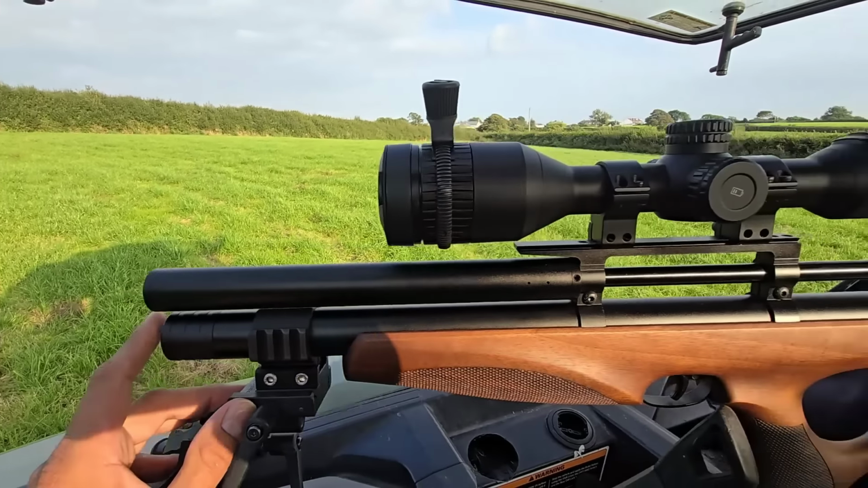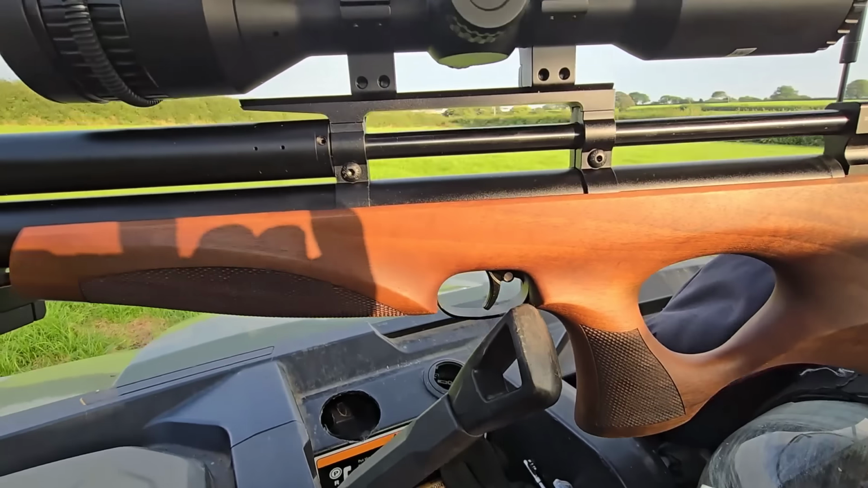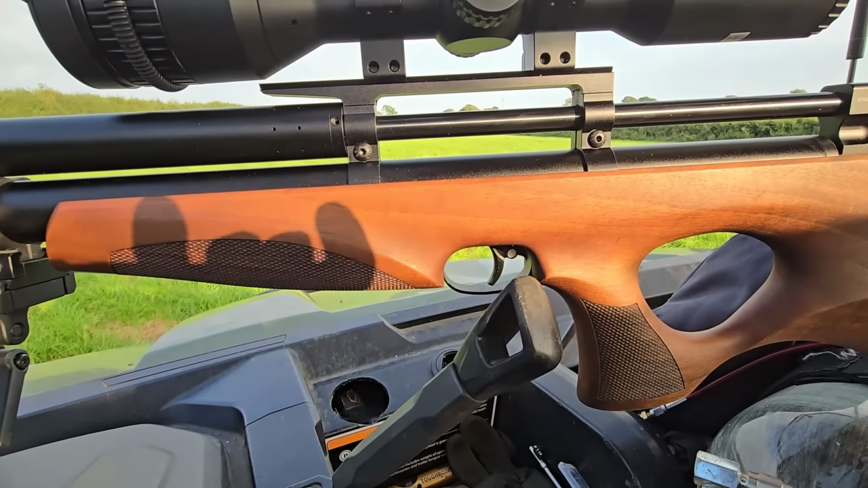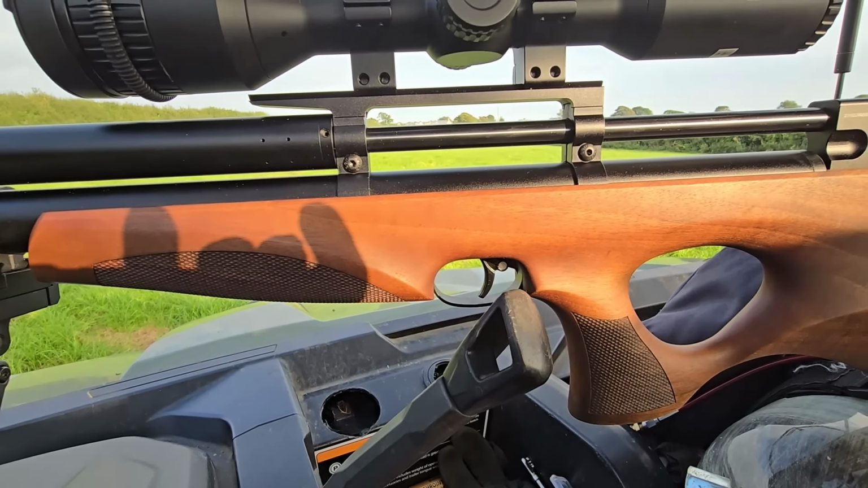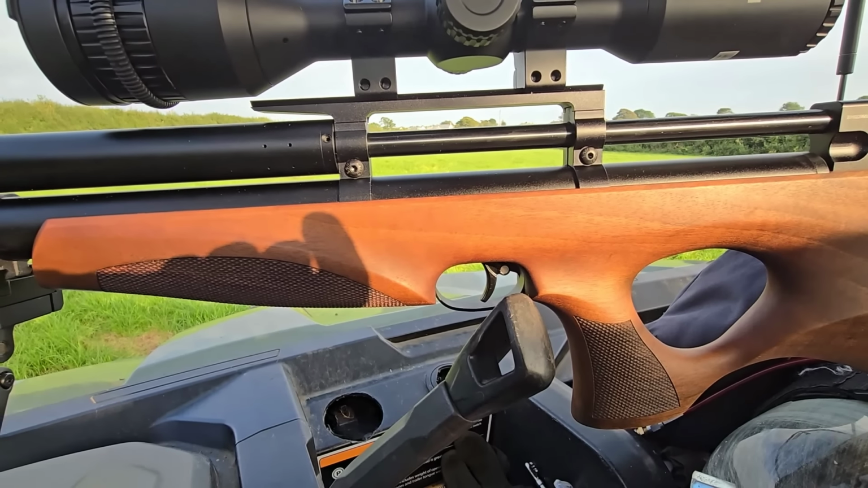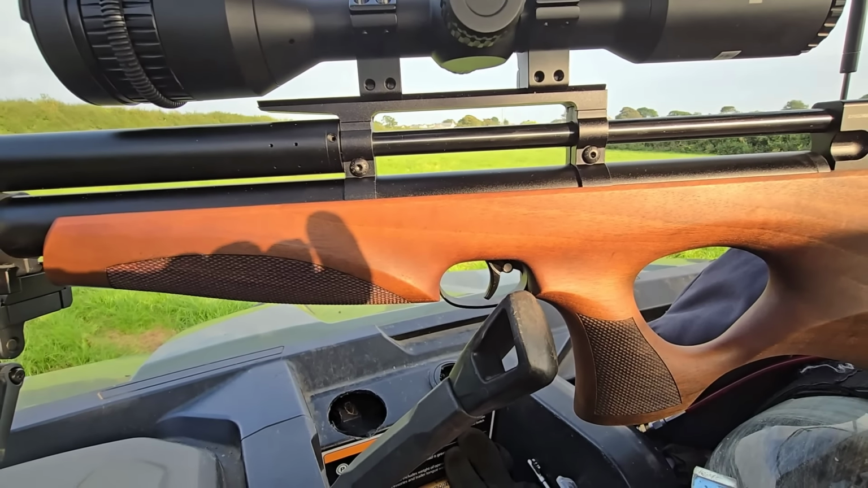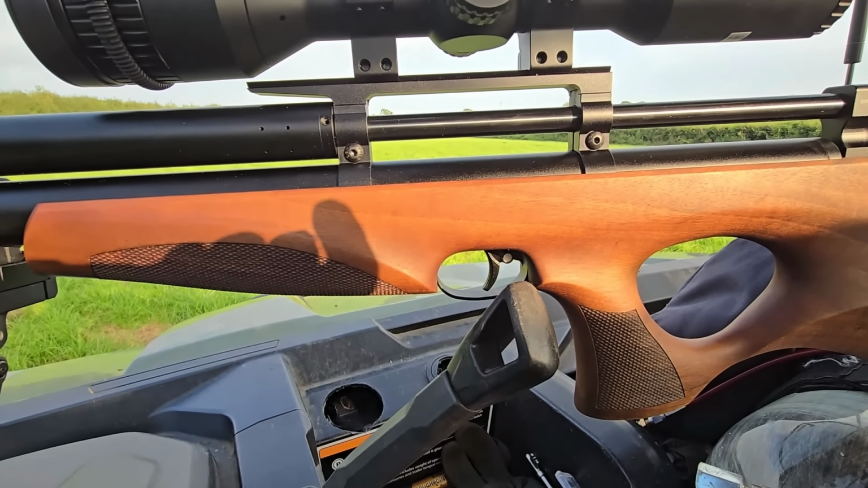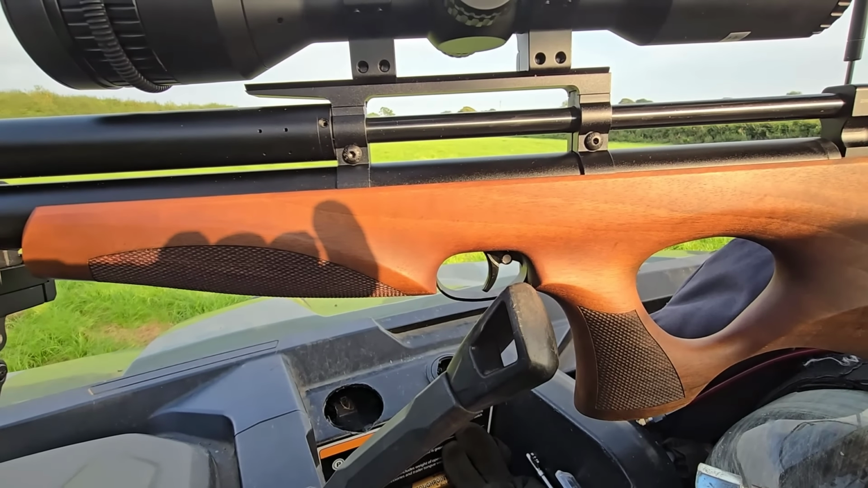That's more than enough for what I use it for. Moving back here, the trigger on this is really, really good. I've used a lot of air rifles over the years, and for an air rifle at this price, that trigger is fully adjustable as well, but I've kept it factory setting. It just works really great. Good crisp let-off, no problems with that.